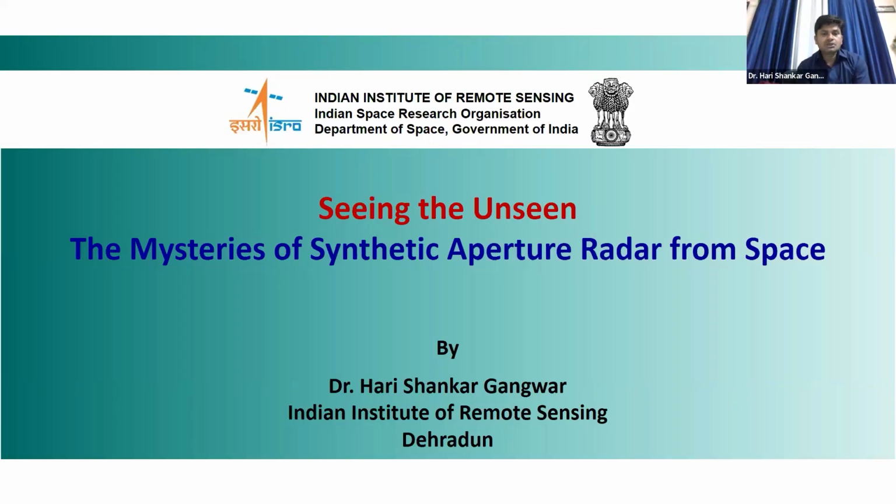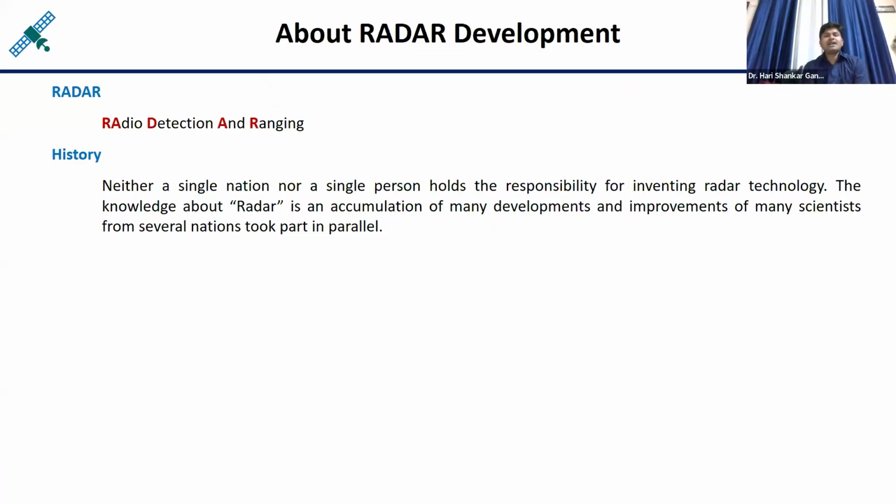Now, coming first to radar development. Radar stands for radio detection and ranging. The name itself suggests that some radio signals are there which can be detected, and ranging means they can measure distance. Suppose one signal is transmitted from the transmitting antenna and propagates in a particular direction, and when this signal interacts with a target, after interaction the signal comes back.